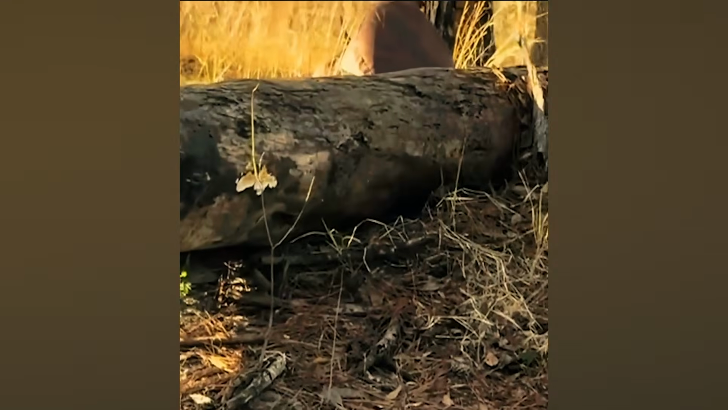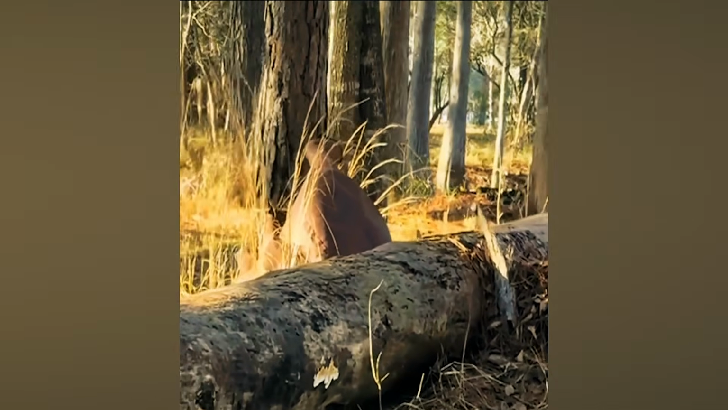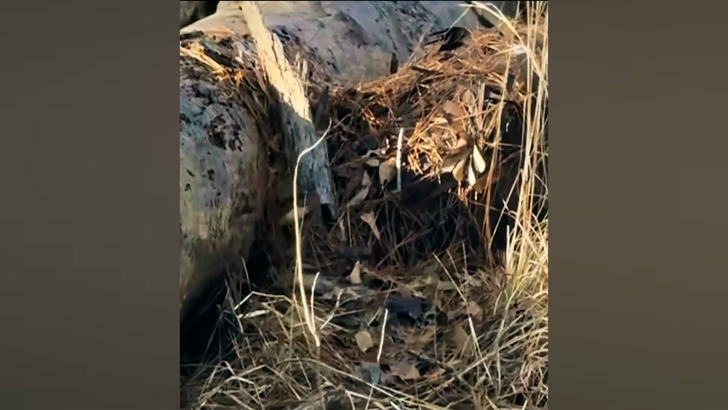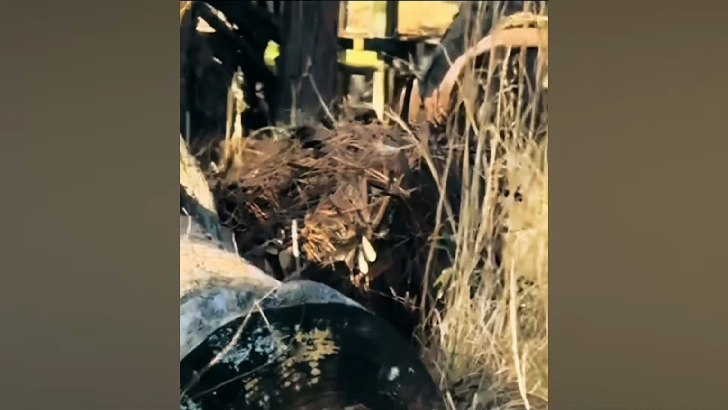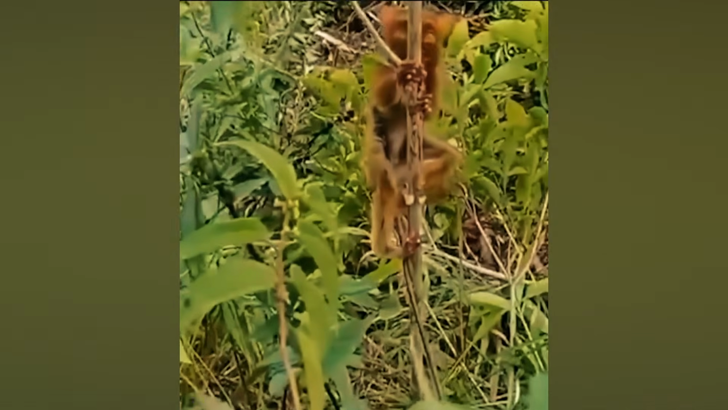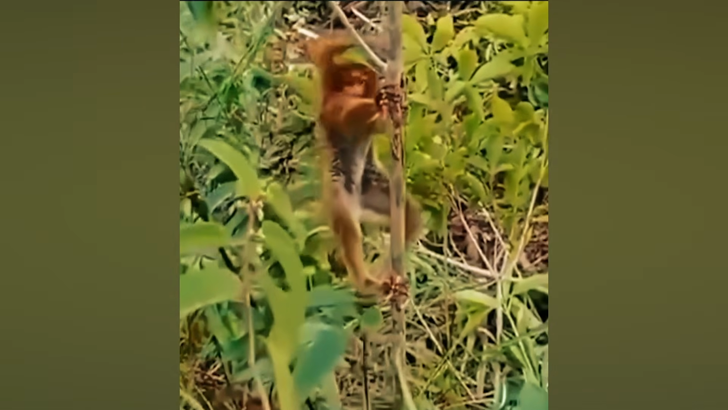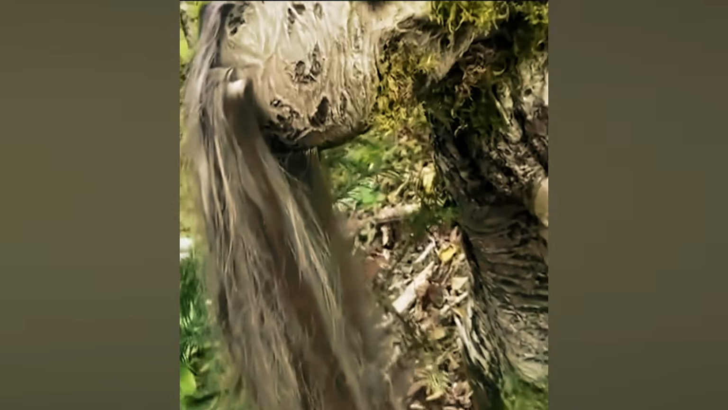I can't for the life of me figure out what is in the first part of this clip. But these other creatures, are they AI? Check out this monkey. Like, is that a real thing? I'm pretty sure this tree is real because I think I've seen it in another video.